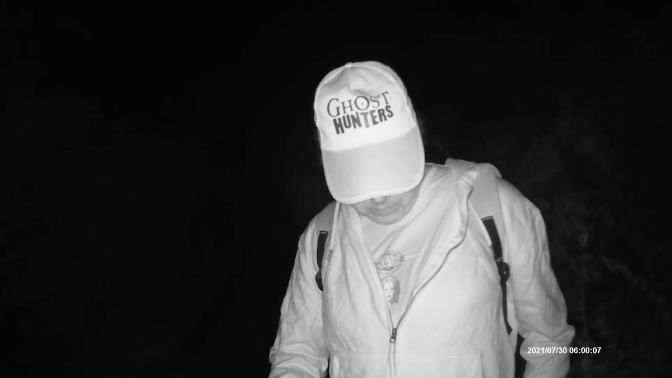I'll keep my headlight on my bike just so he sees us. I'm going to be hit by a flying bike here. That's for sure. But at least it's not supposed to rain tonight. 10% chance it said on my weather app on my phone.